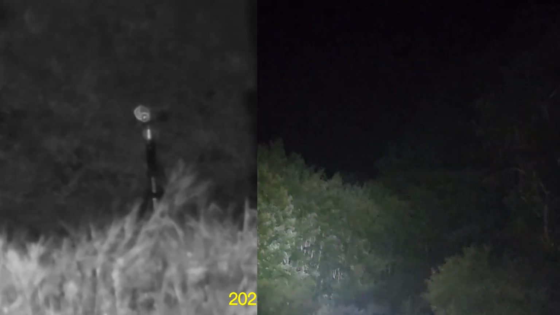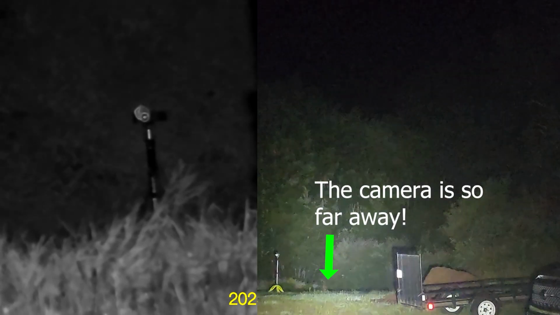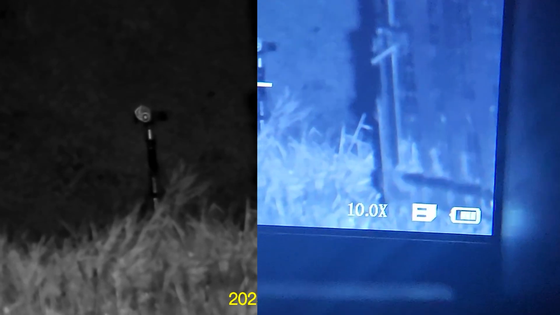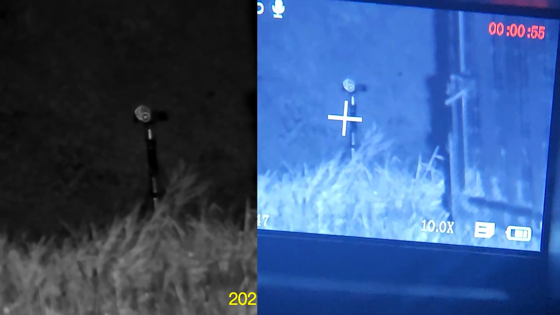This is from the camera right through here. It's right there. It's all the way past. That green tripod is the light tripod. It is not the camera tripod. The camera tripod is way past down through there. But you can see right through here, it is plain as day. It's so easy. Can you believe how incredible that is?